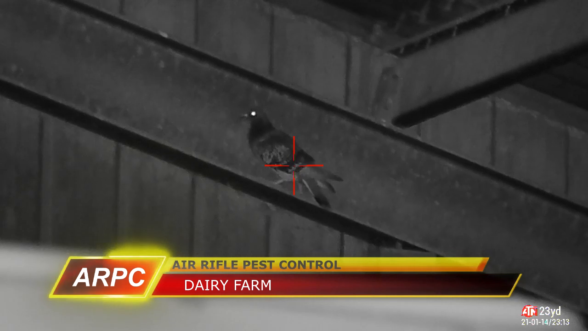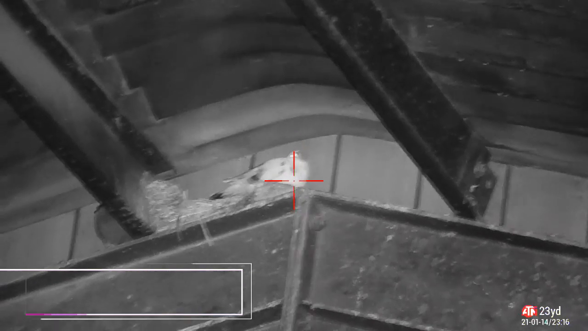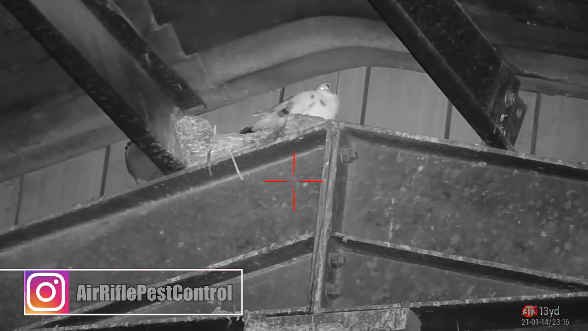As soon as I walk into the grain store, you'll see the ferals and hear the ferals flapping about. That one made a mistake of landing on a steel girder, so I had a nice solid backstop to knock him down. Quite a lot of activity in here tonight, quite a few birds flying around. A couple right up in the rafters.